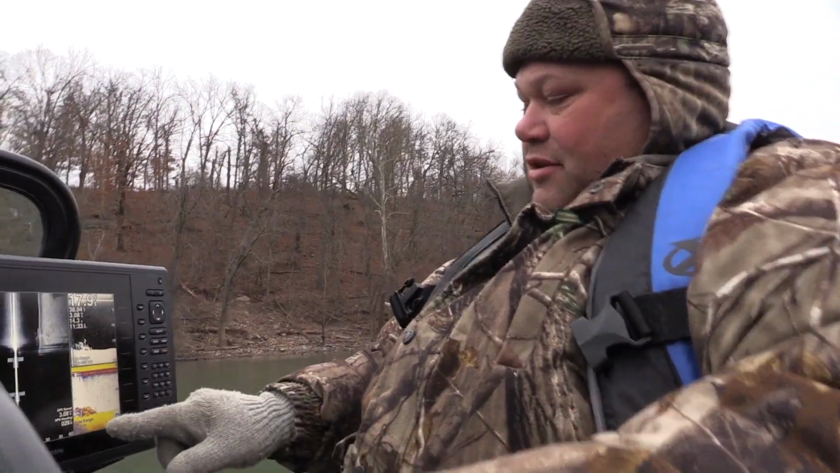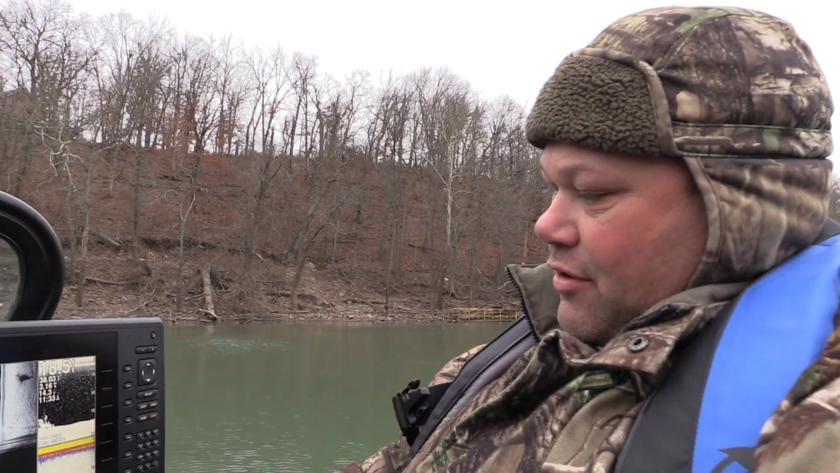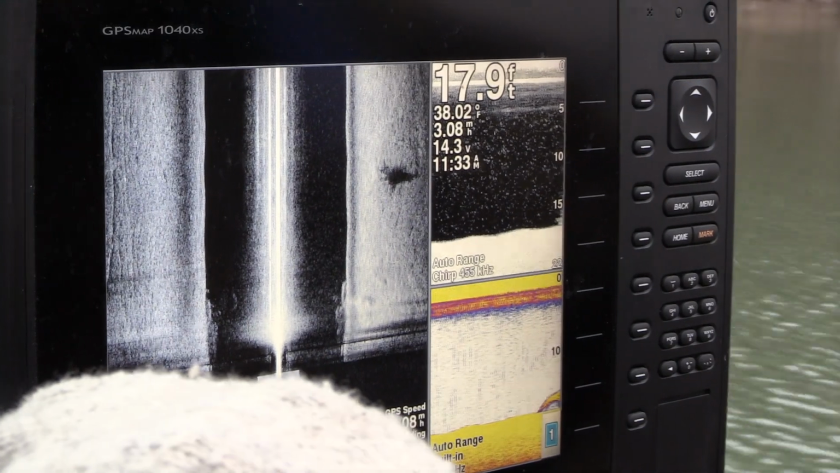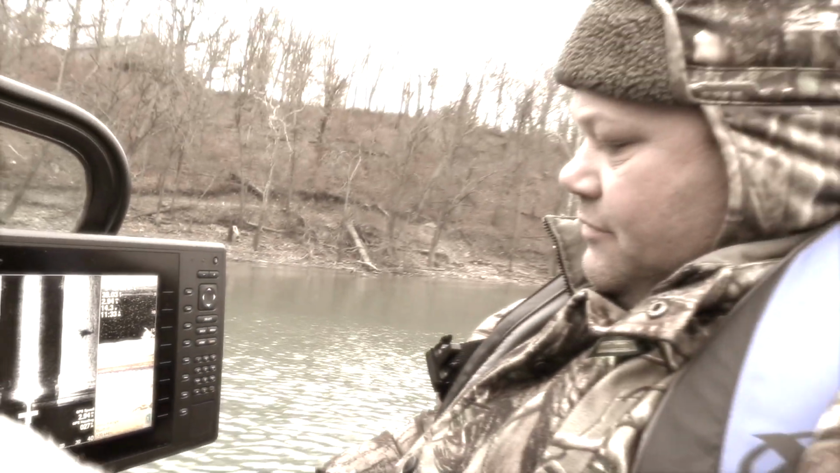See how they're stacked up? You can work them up and down or cast and throw either way whenever they get stacked 3 or 4 feet off the bottom like that. Yeah, they're here.